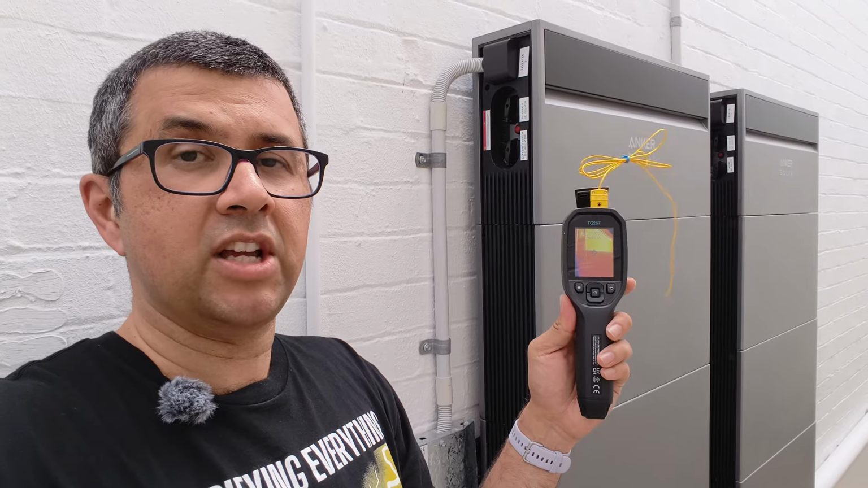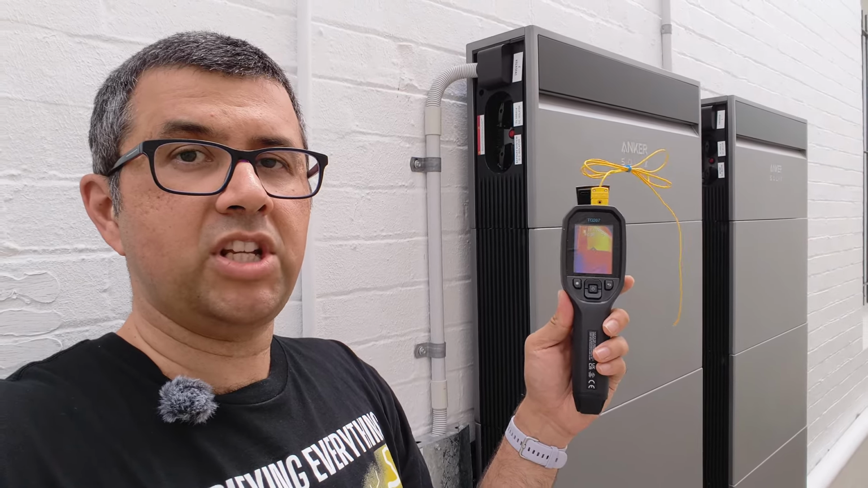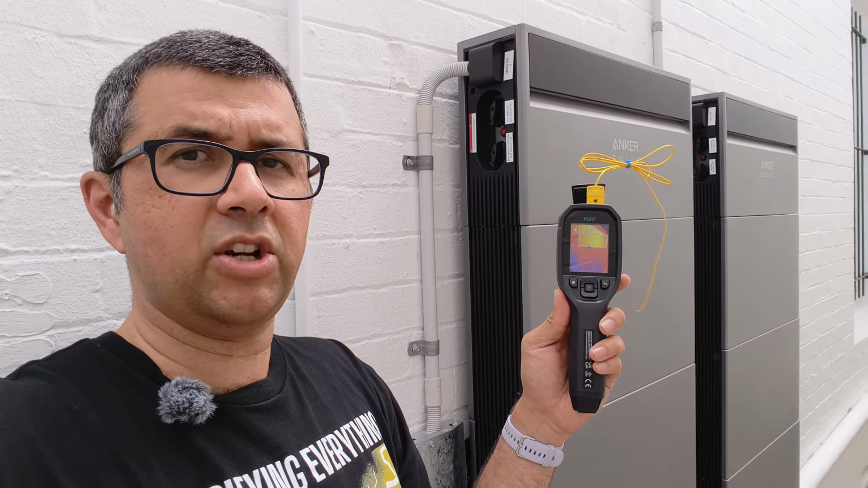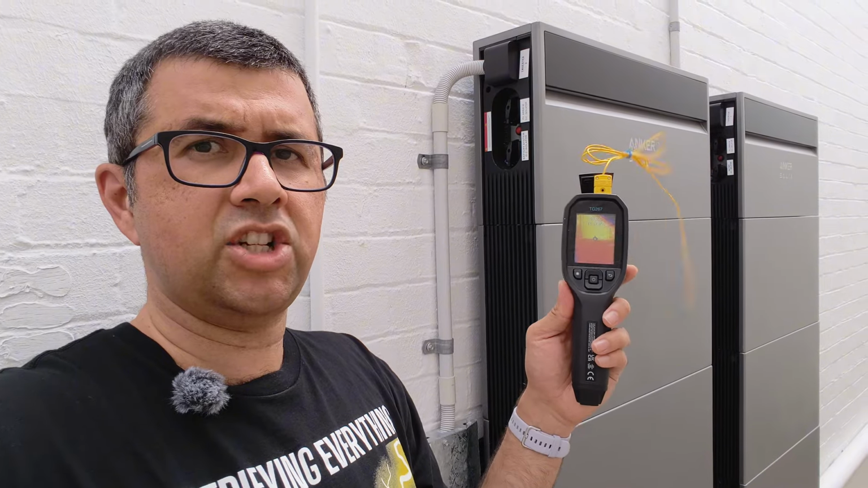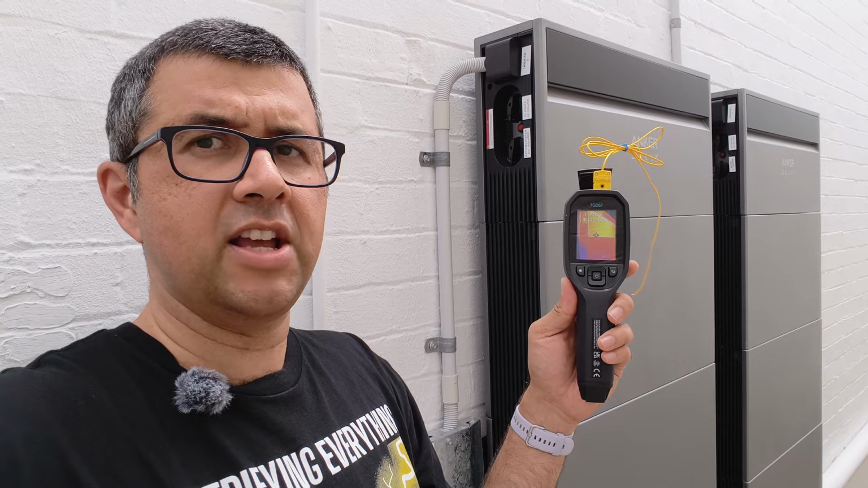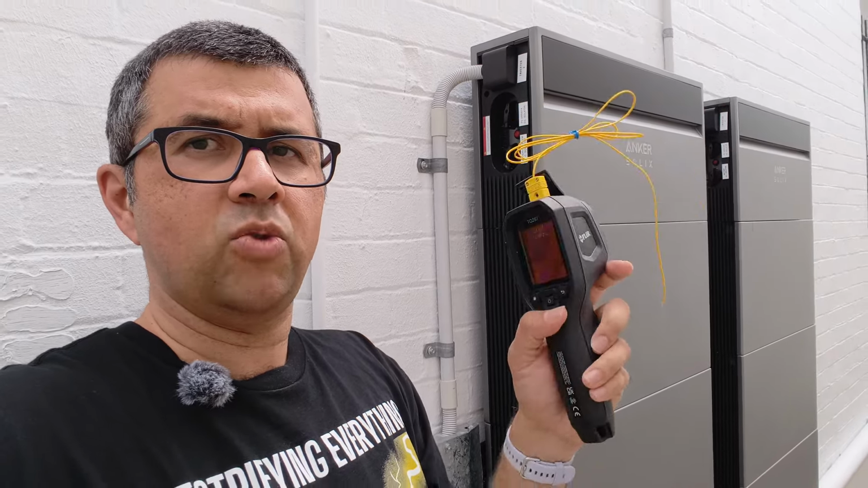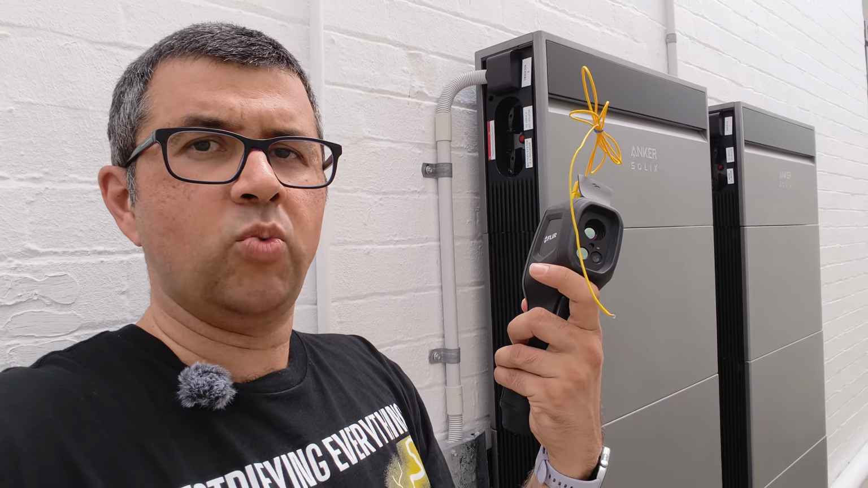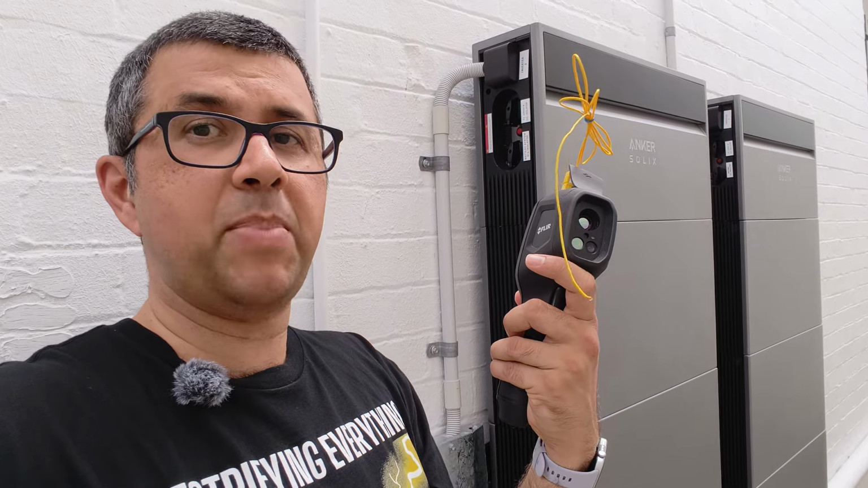What about this though? Let's show you how it works. It works by pointing at a surface, and depending on how glossy it is, there are settings in here to change the glossiness level of what you're pointing at. It will be more or less accurate, but there's also something here called a thermocouple, a little yellow cable, which lets you do a contact temperature test, which is better.